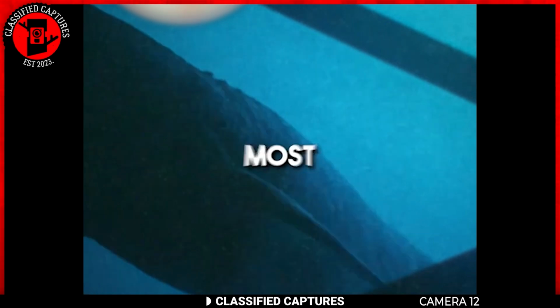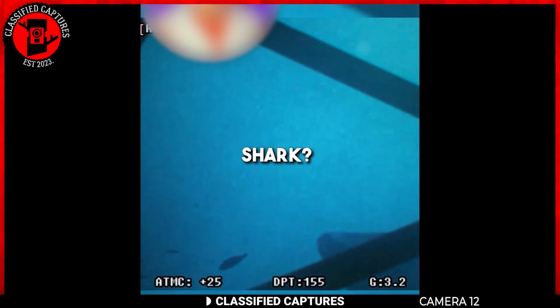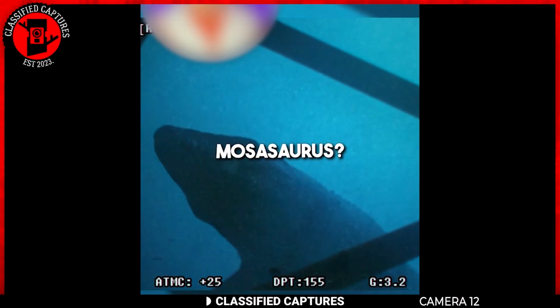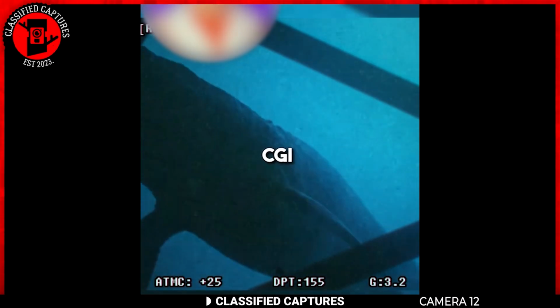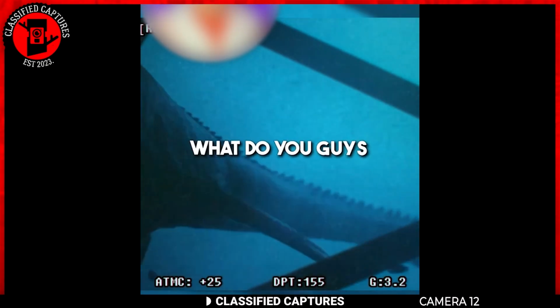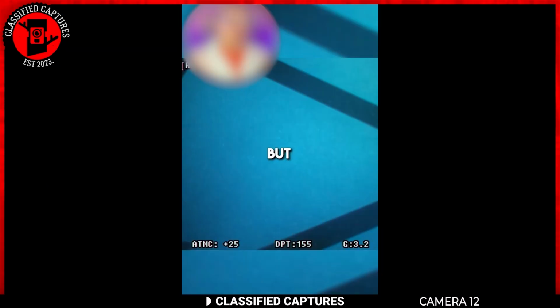Its head has a striking resemblance to that of a crocodile, long with sharp, menacing teeth. At first glance, it's hard to believe something like this could still exist in our oceans today. However, after some research, it was identified as a mosasaurus. Yes, a mosasaurus. The giant marine reptile was believed to have gone extinct over 66 million years ago, but here it is, seemingly alive and swimming. This creature was a dominant predator during the late Cretaceous period, and its size and power rivaled that of modern sharks. So is this creature truly no longer extinct, or is this just edited footage?